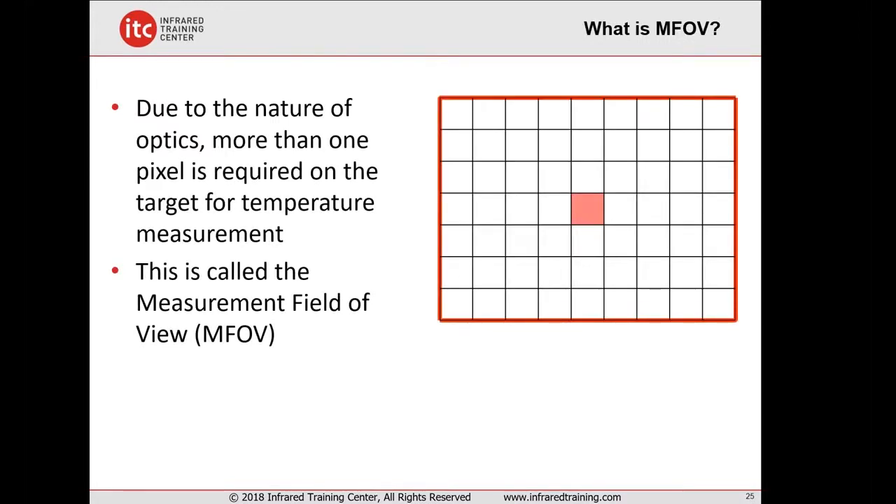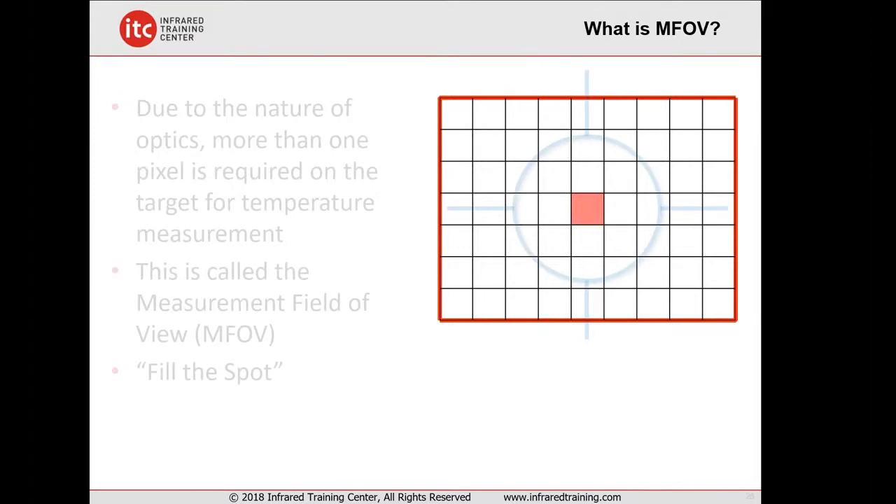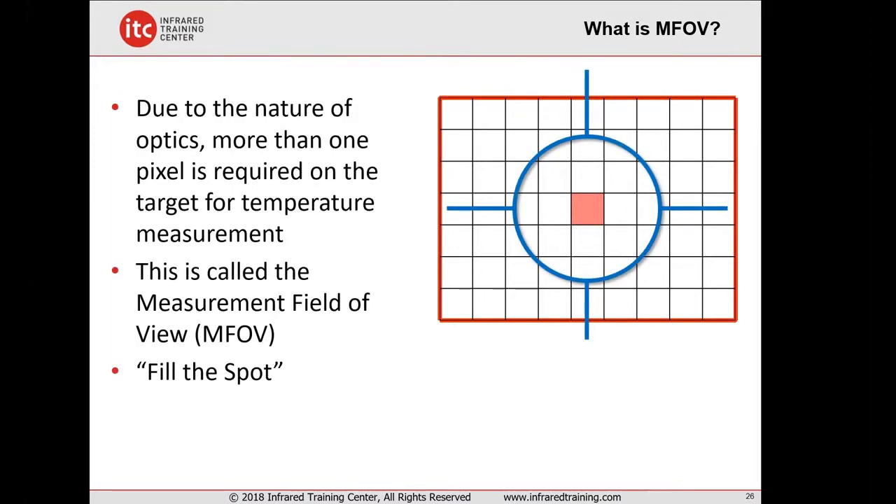Now, the instantaneous field of view is just about detection. It's just about seeing the target. That is, are we close enough to pick it up? When it comes to measuring temperatures with something such as a spot meter that you might find in many cameras or in the FLIR tool software, we need more pixels on the target. And this is where measurement field of view comes into play. In level 1, we simply dub this as filling the spot.